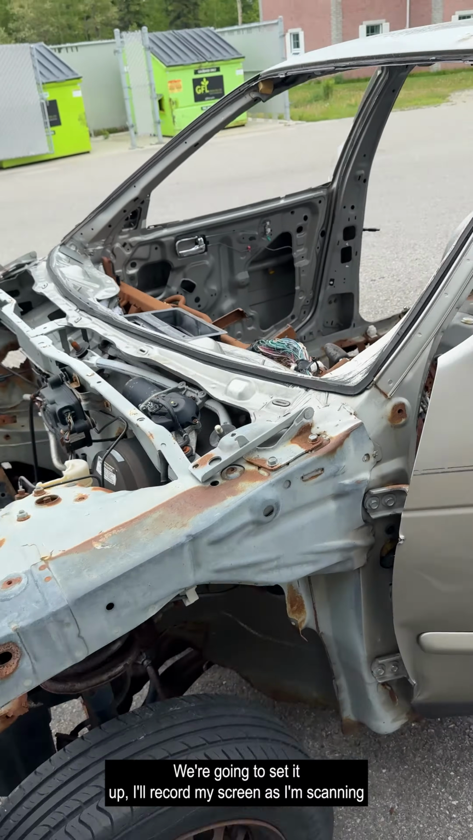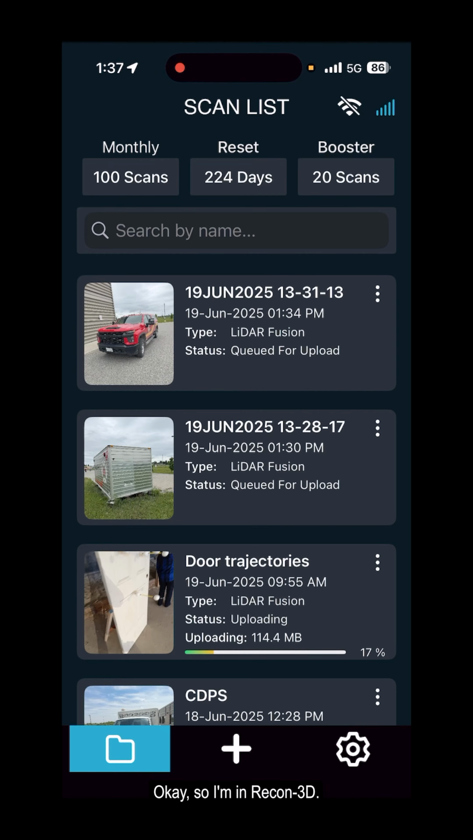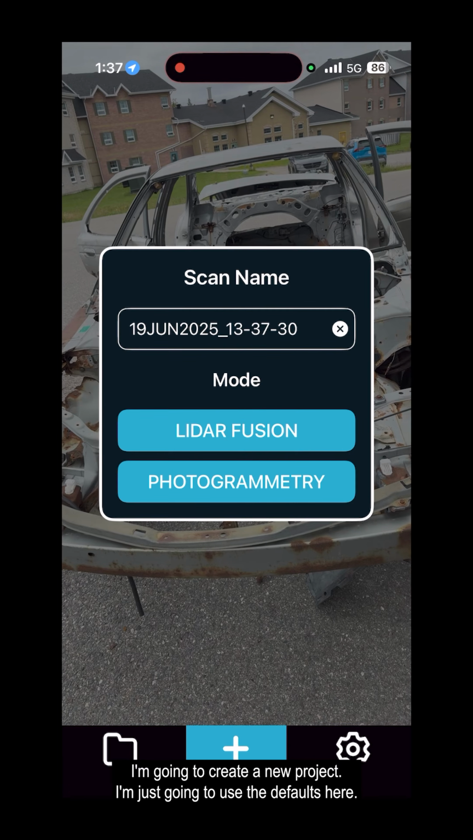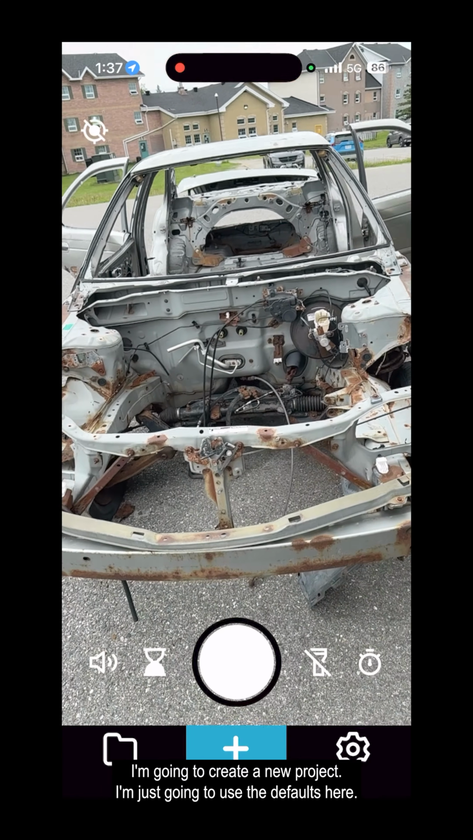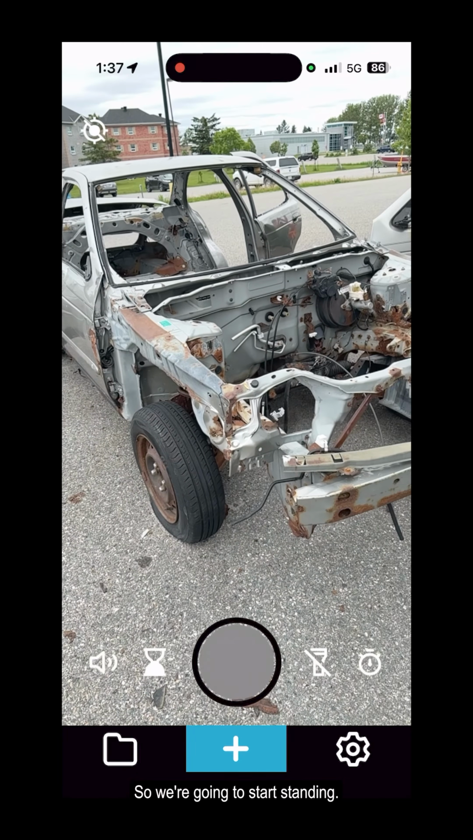We're going to set it up. I'll record my screen as I'm scanning, and I'll talk through what I'm doing. Okay, so I'm in Recon-3D. I'm going to create a new project. I'm just going to use the defaults here, and we're just going to start from here, and I'll go in this direction. So we're going to start scanning.